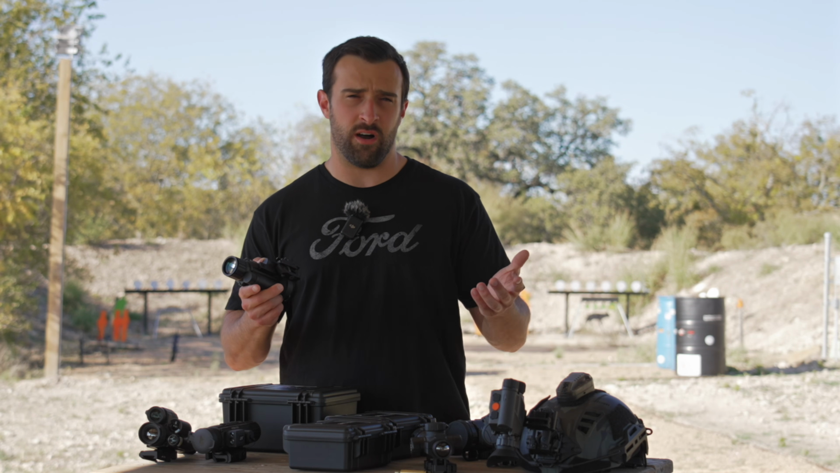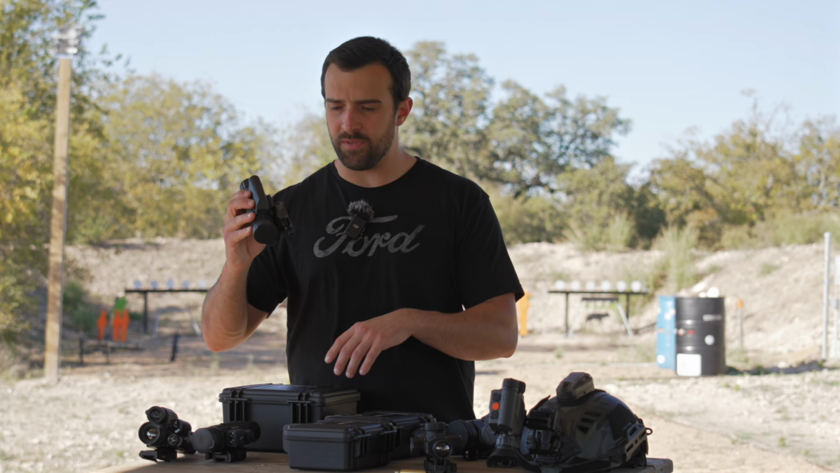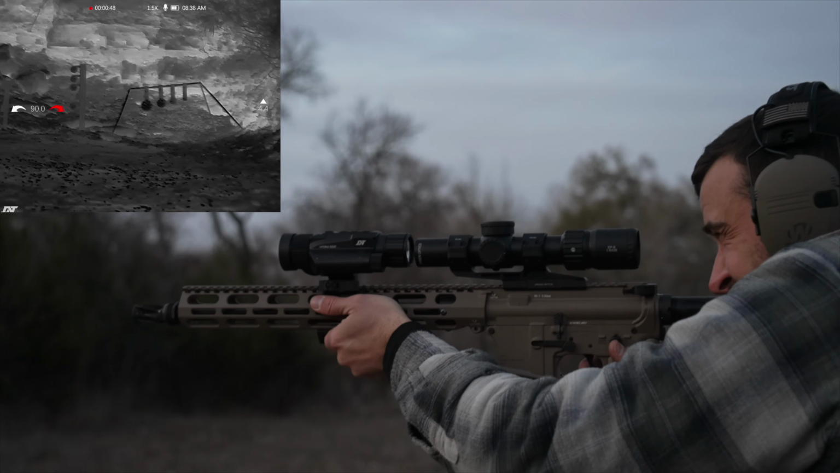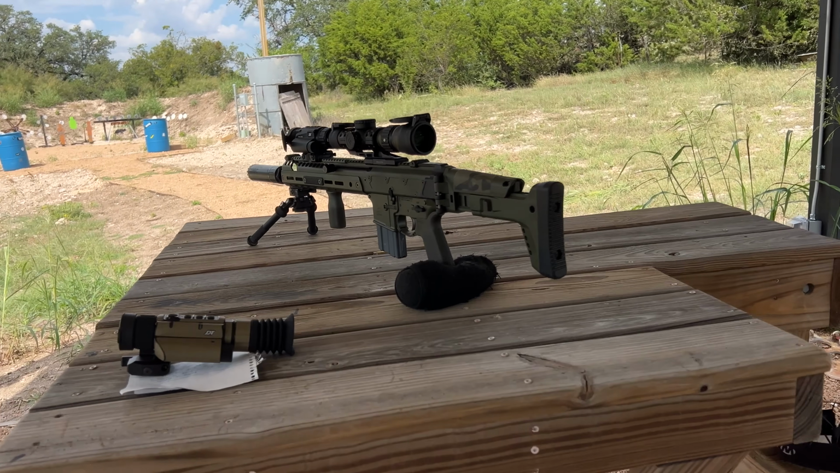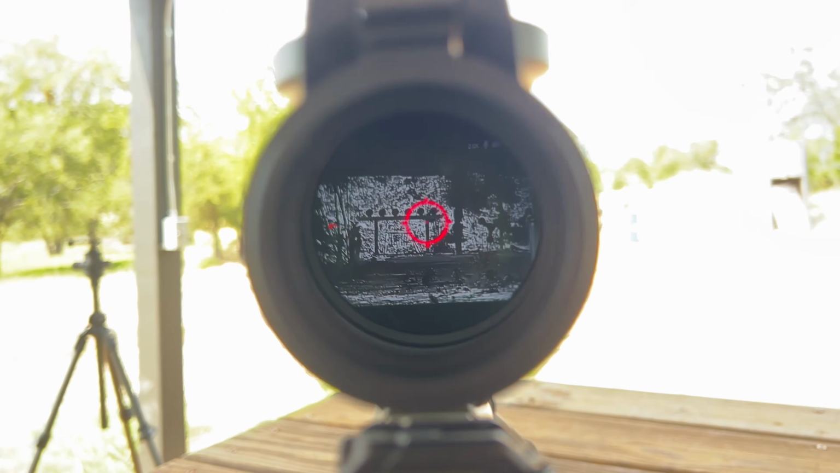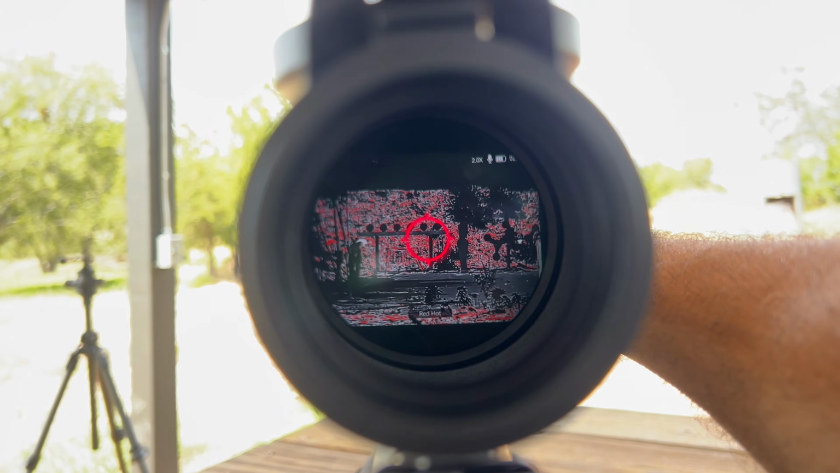But DNT also offers optional mounts out there. Some of them are just QD, simply put, and some of them are QD with a swivel as well, which is more so useful for a clip-on feature. Color palettes are white hot, black hot, red hot, and iron hot. And with this particular 219, the zoom range is 2 to 8 times power. So starting at 2 is nice and wide, weighs under a pound at 0.83 pounds.